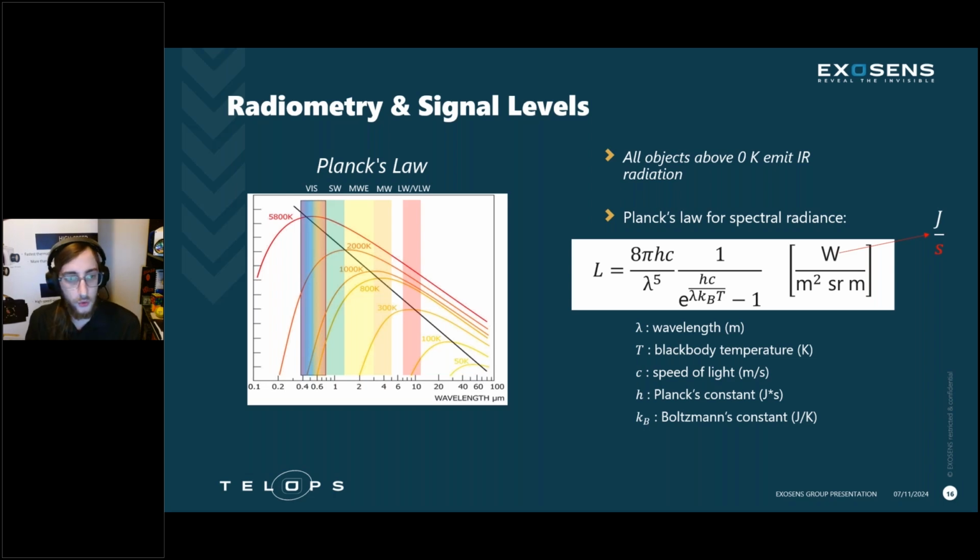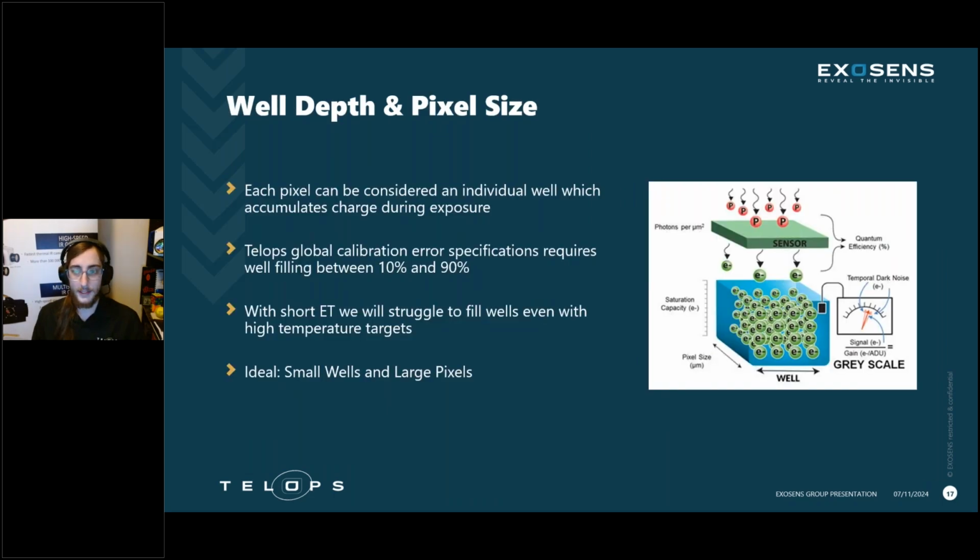Why is this important? Well, who knows about Planck's law? I hope all of us, based on the amount of experience we have in thermal imaging. But the main concept here is as you increase in object temperature, you get more signal radiated. And the peak intensity of that signal also shifts towards shorter wavelengths. However, there's a time component here. So when we limit the amount of time that we're exposing for, we are drastically limiting the amount of signal that we can collect, even if we are in bands where there is more signal, something like the midwave or shortwave.